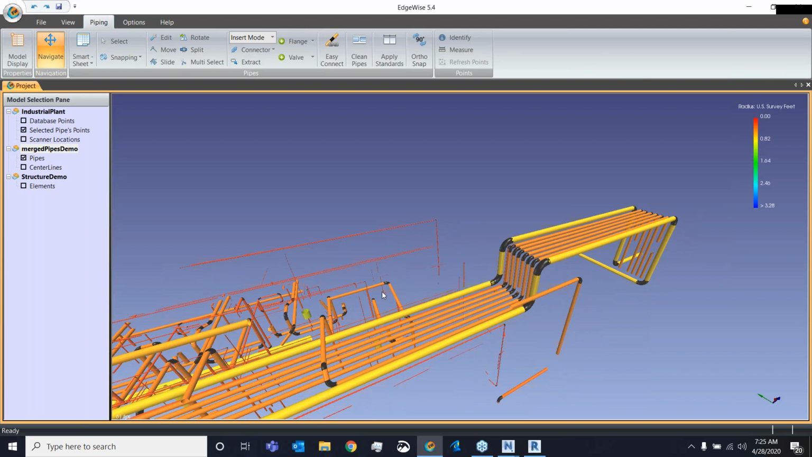shift as Edgewise takes the diameters that it found from the scan data and matches it to the closest standard spec diameter. Now, the really big question I get at this point is, what about insulation? My explanation on insulation is this: there's a limit to what the scanner can see. Since the scanner is looking at the outside diameter of the pipe, that by extension is what Edgewise is extracting the geometry to, or the pipes to.